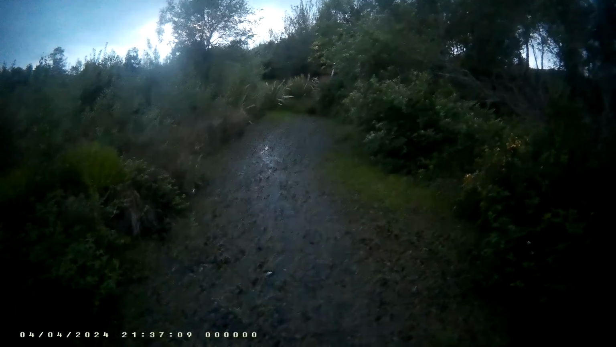Oh, the trees have grown up a bit since I was last here, but then again, the last time I was here was winter time. The leaves have filled the area out, if you know what I'm saying.